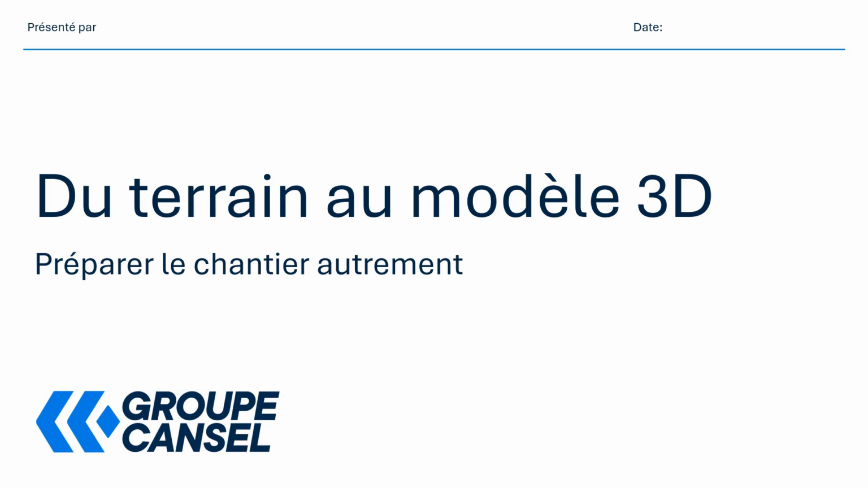Hello. Today I'm going to demonstrate to you exactly how three-dimensional modeling and mobile mapping can prepare a paving site in a completely unique and innovative manner. Road projects rely on the quality and reliability of the initial data.